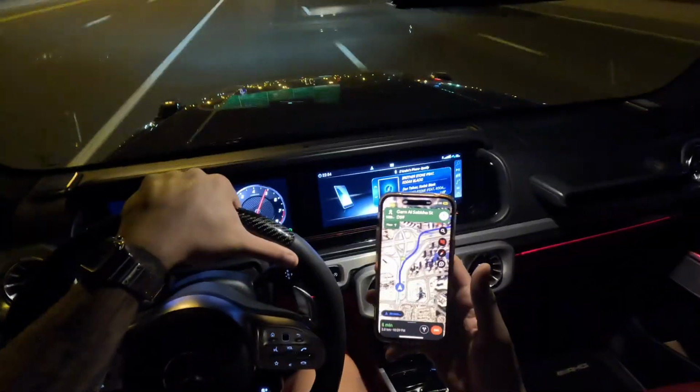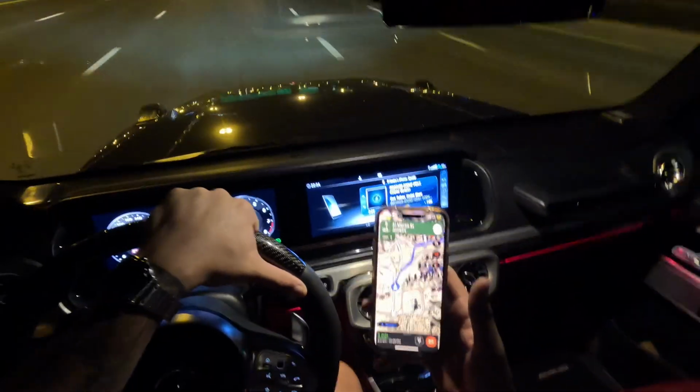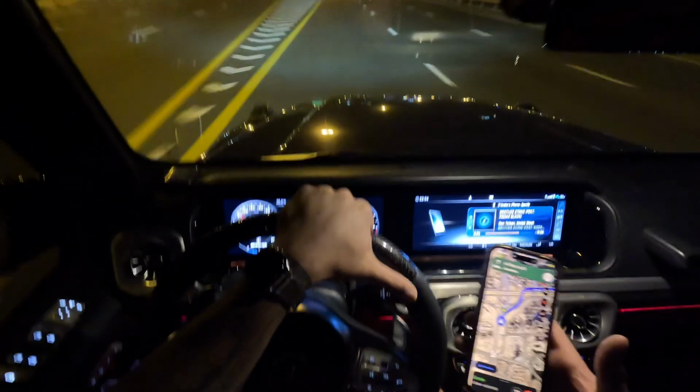All right, where are we going now? All right, where the fuck are we going? I think we're taking Jumeirah, okay. Jumeirah Street.